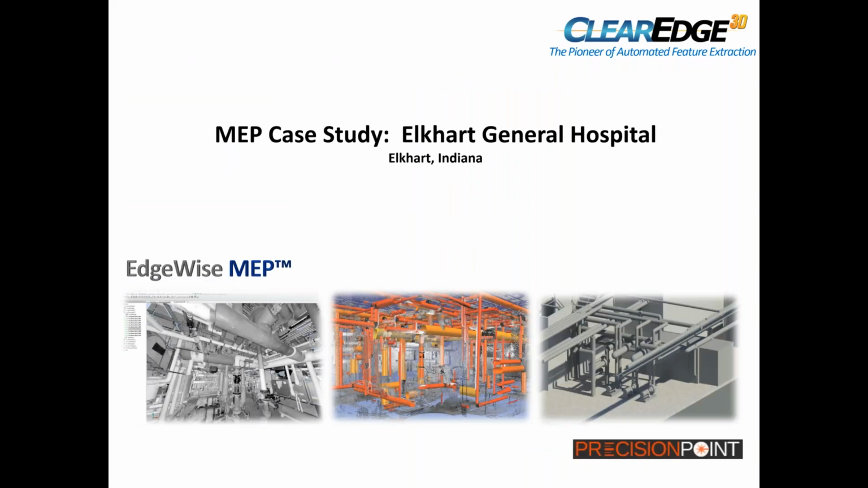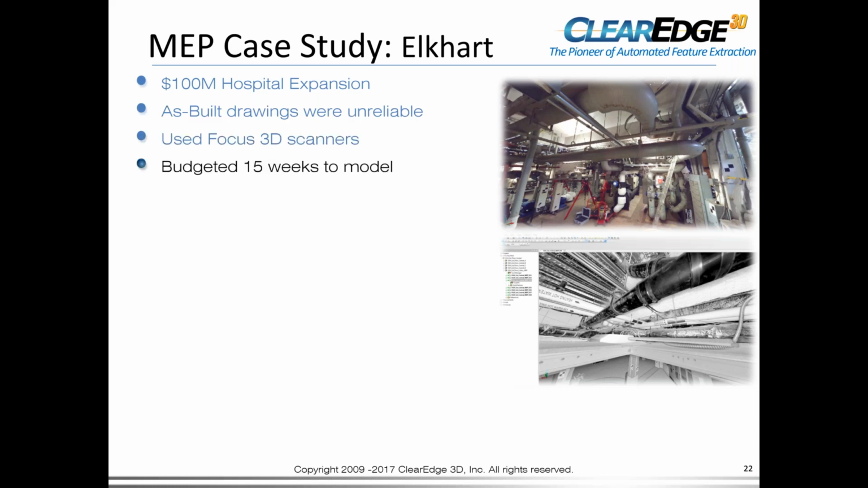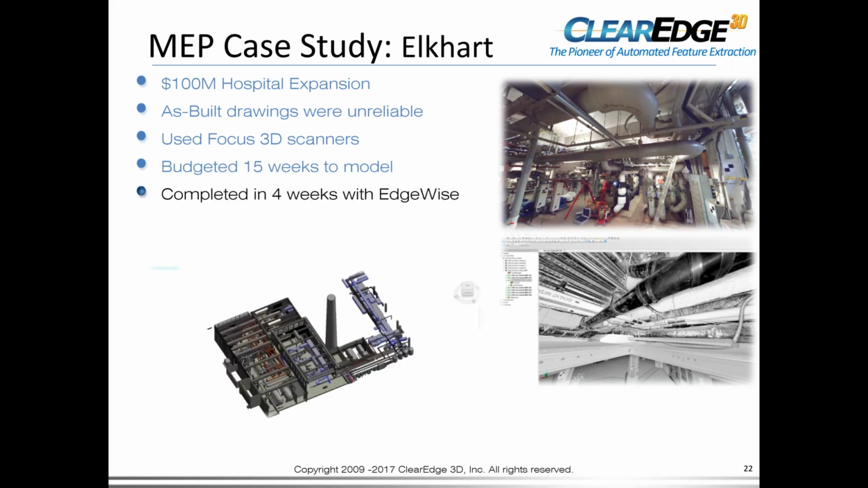Case study: this was a hospital that was done in the US. It was a $100 million expansion. The as-built drawings were either outdated, missing, or certainly not reliable. They used Faro scanners in this case. They budgeted 15 weeks to remodel, and with Edgewise, they completed it in 4 weeks. So they had a 75% reduction in the man hours and in the schedule.